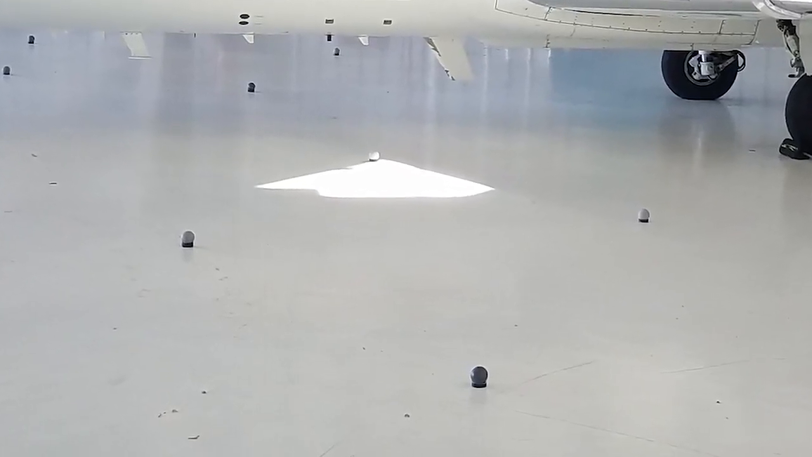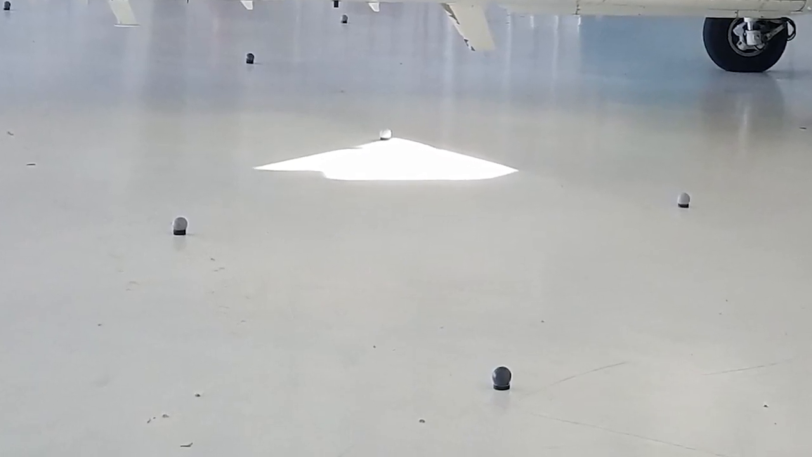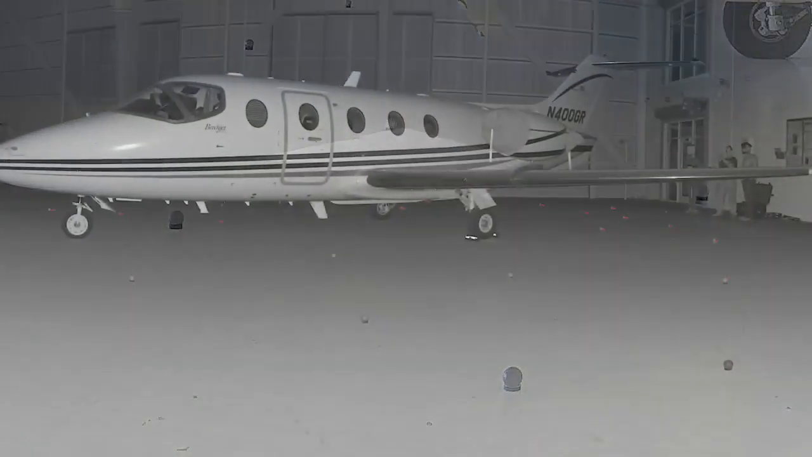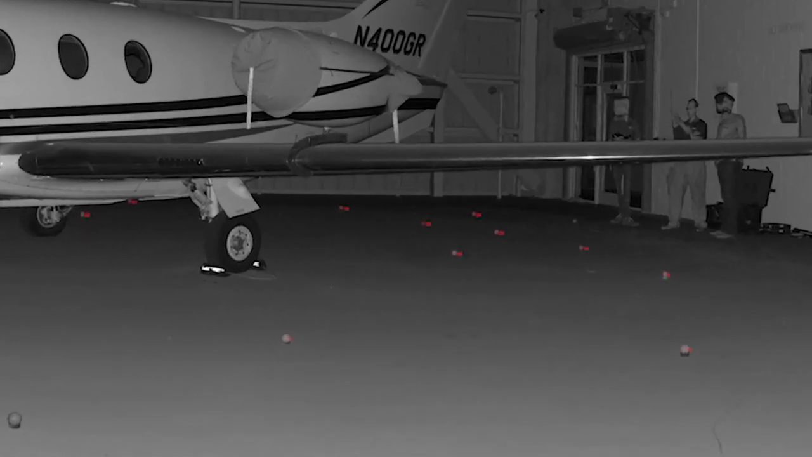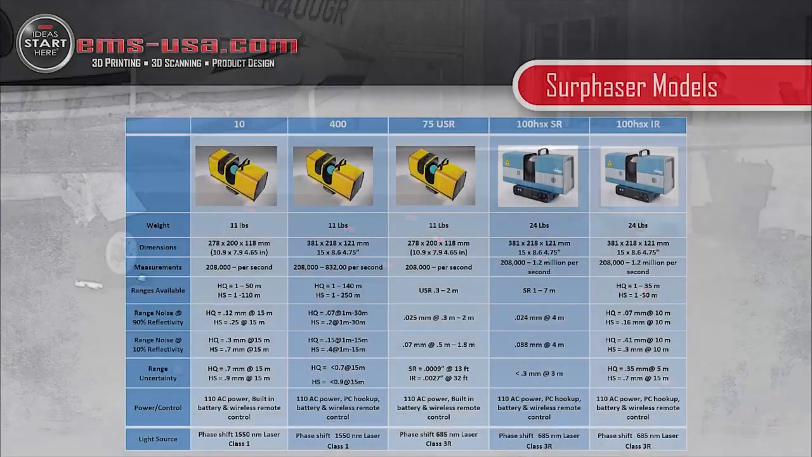You can also use flat targets as well, but typically for aircraft and stuff we're moving around, spheres are the best way to go. And we'll bring some of that data into software that can identify and find the center of those spheres, and then do target registration and align all of that data for us.